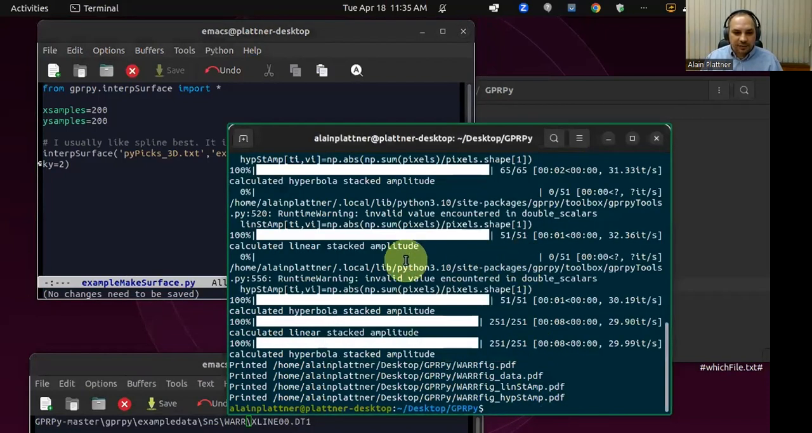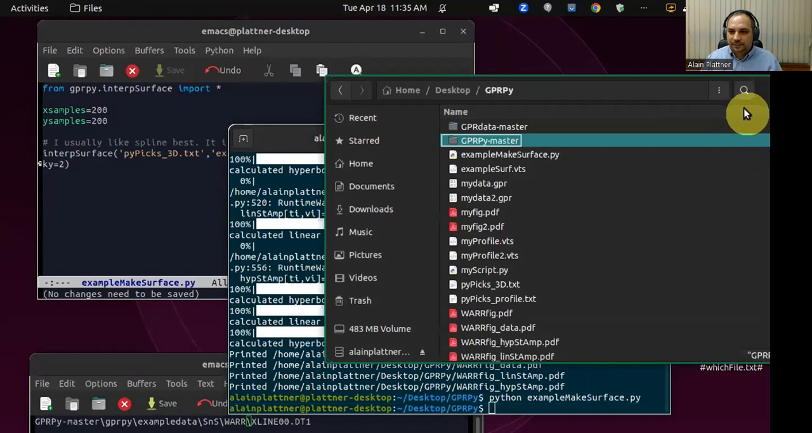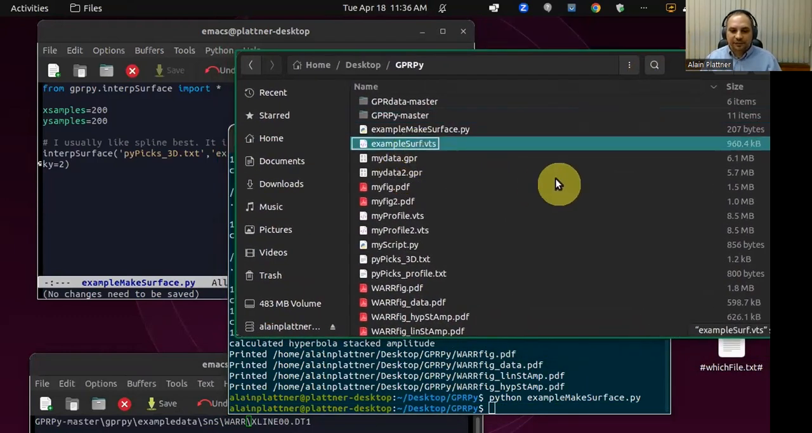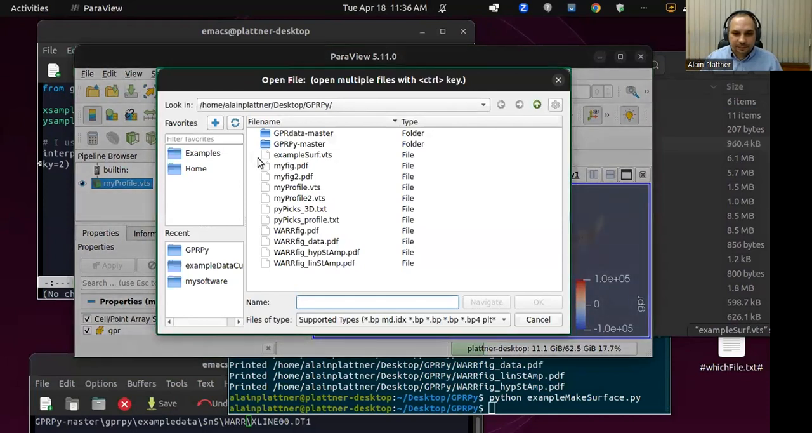And we can just run this script by using Python, example, make surface. This is what it's called here. And oh, it's already done. So we should now have example serve. This is it. And we can now also load this in ParaView. Example serve.